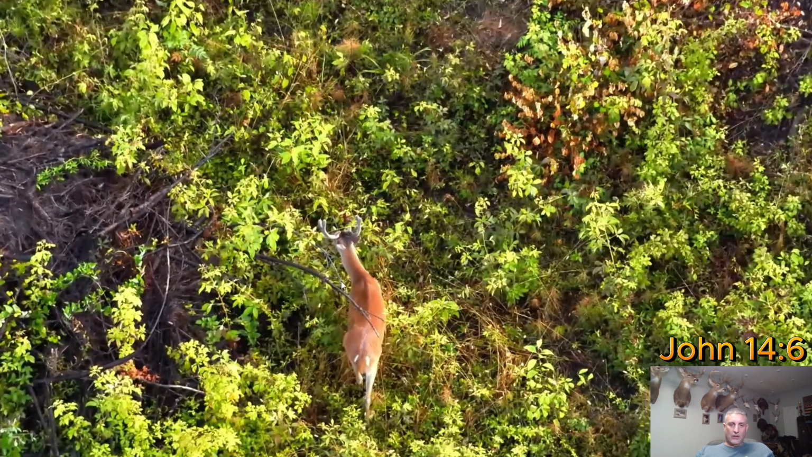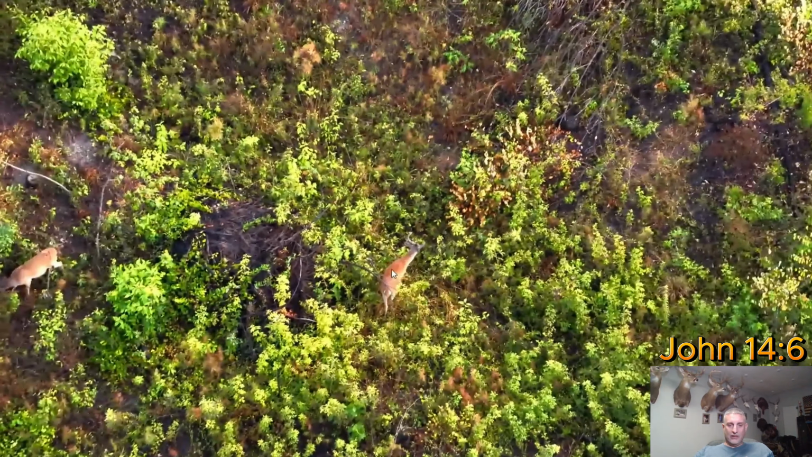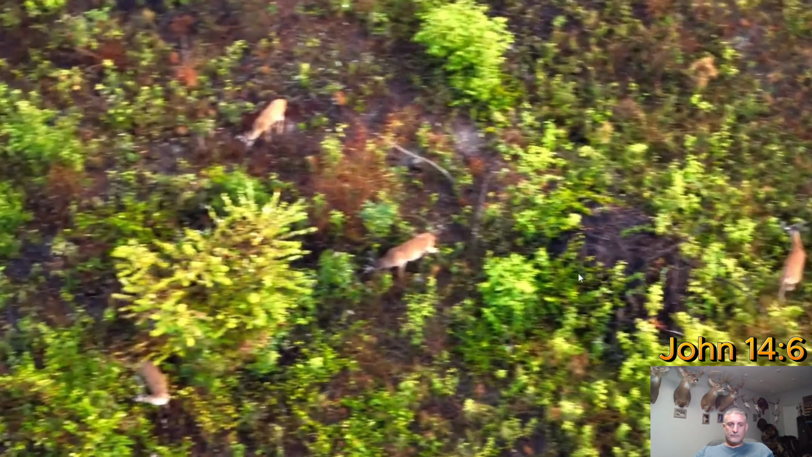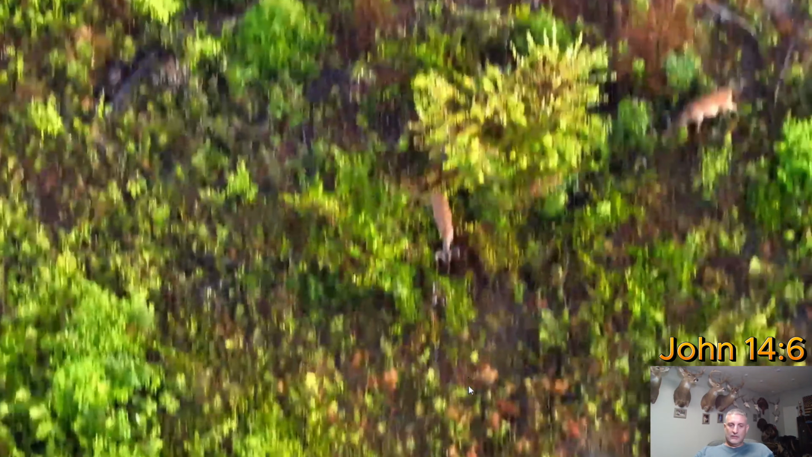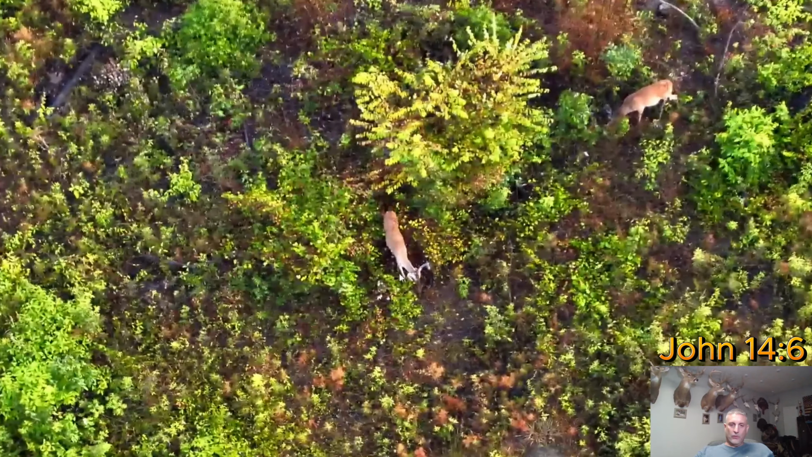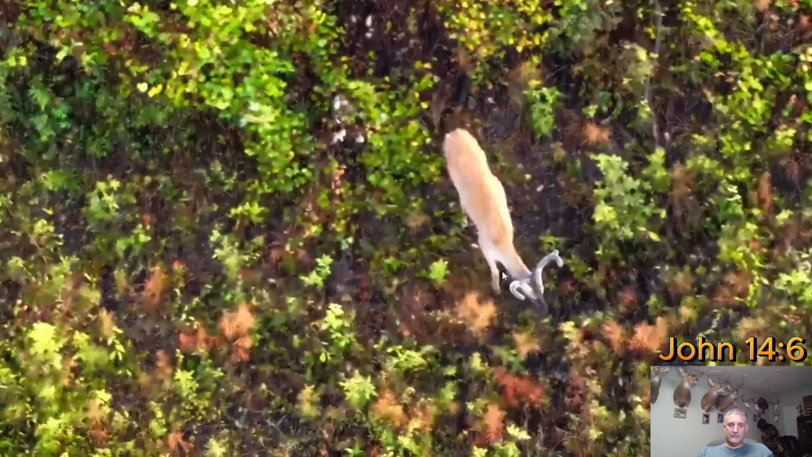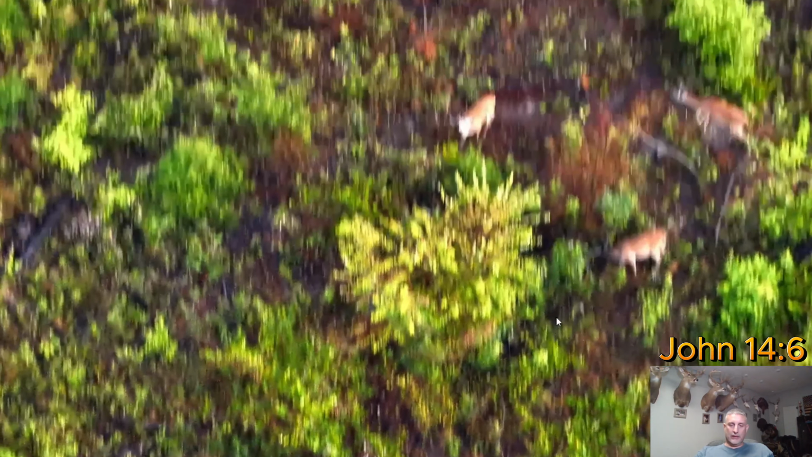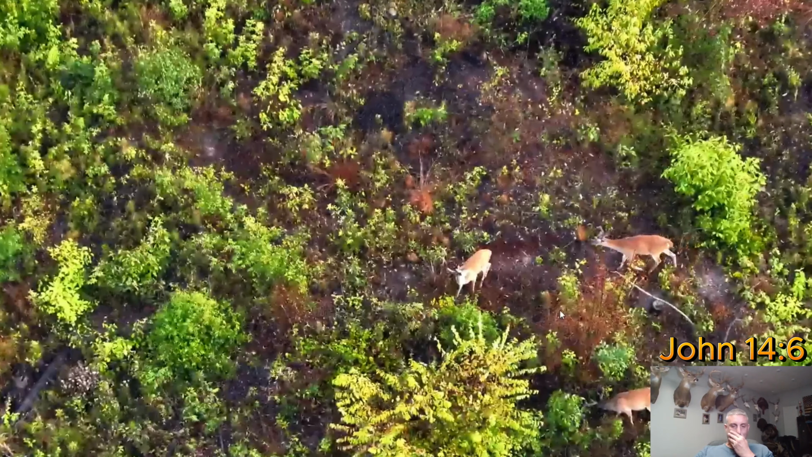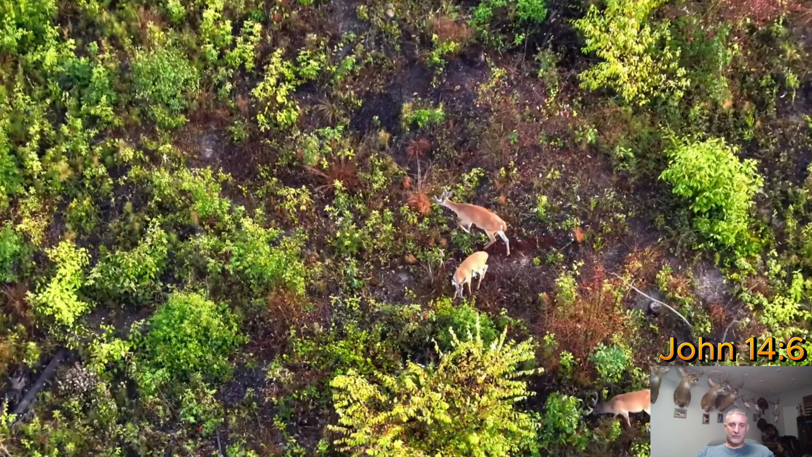So this deer here, I'm calling him either a 2 or a 3-year old. He looks kind of heavy. That's the only reason I'm saying three. This is our 4-year old we were just looking at. Again, nice buck. And this little guy, he's just stressed out over something.